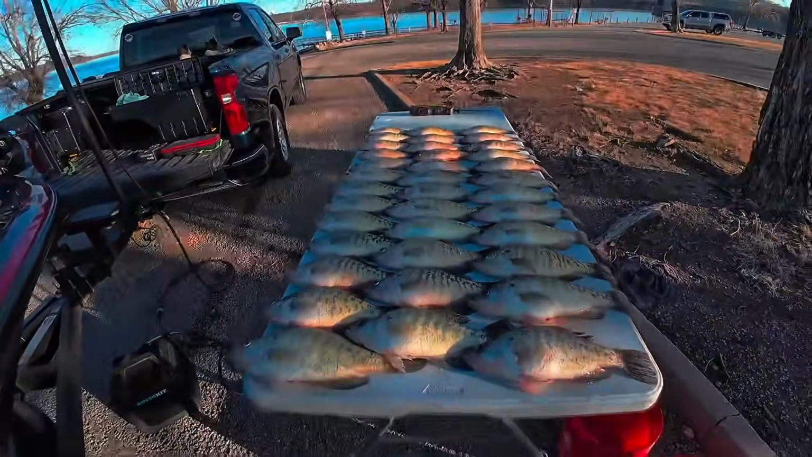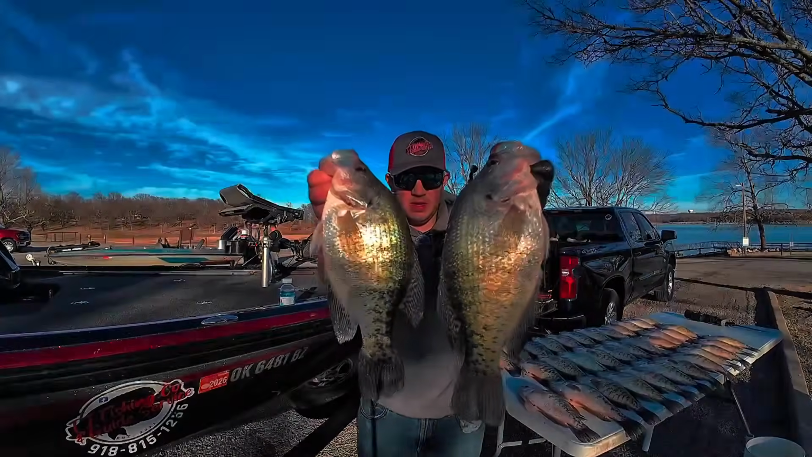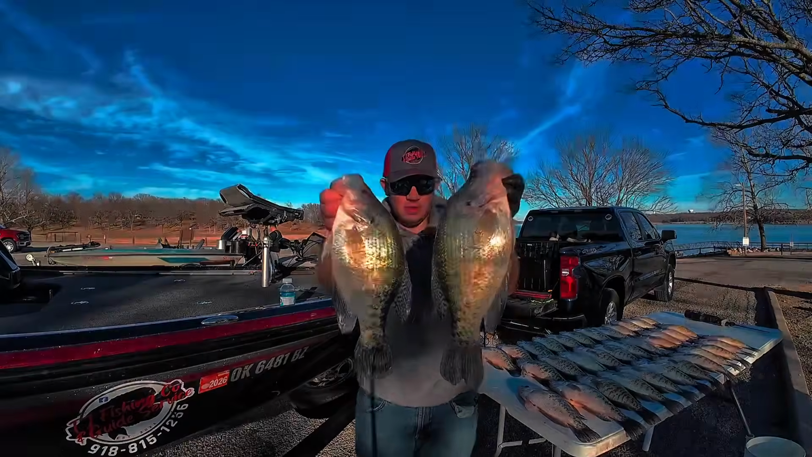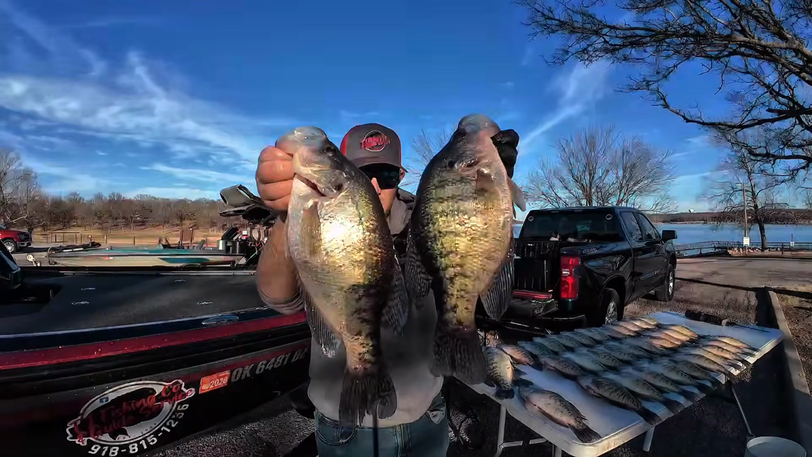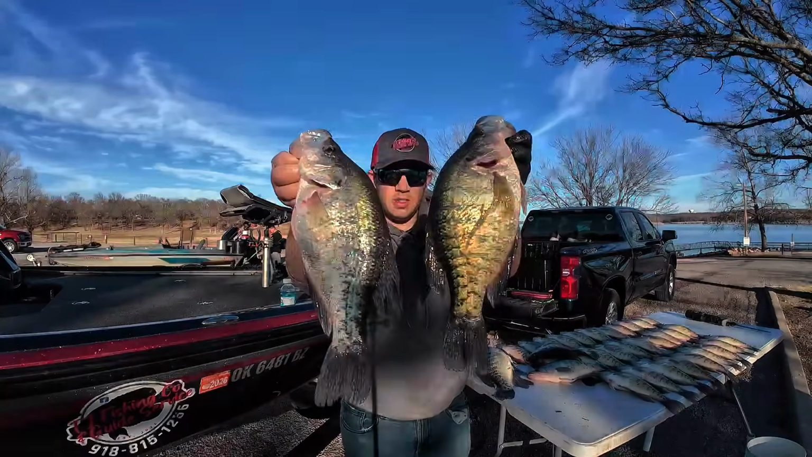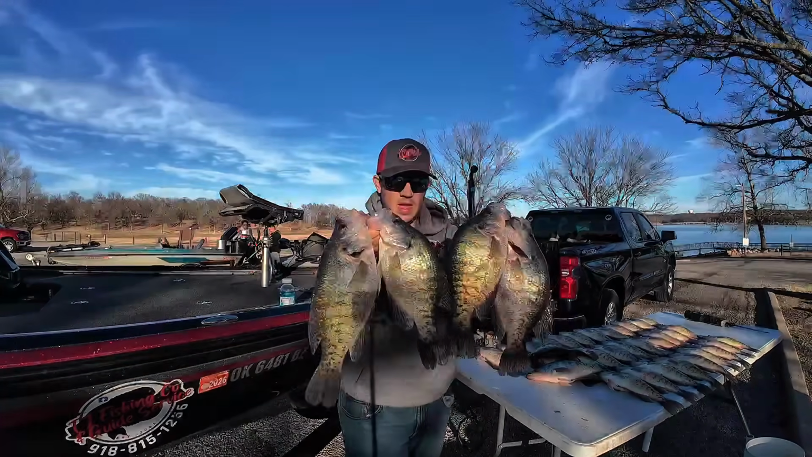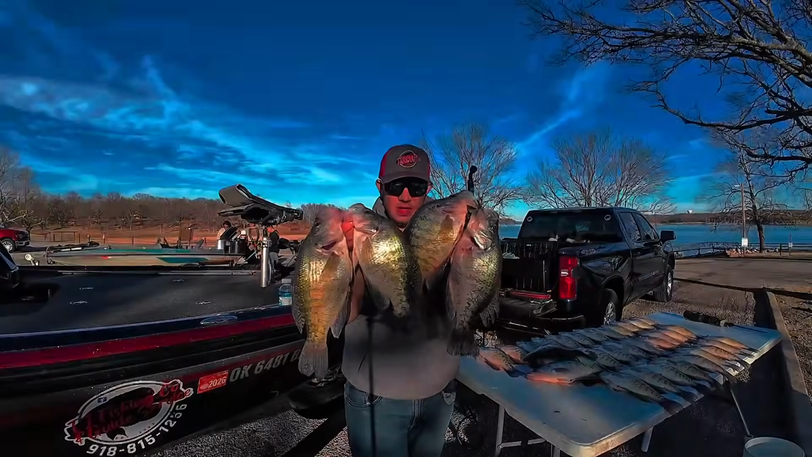Let's get them cleaned up. I'm gonna show you a couple big ones. There you go, folks. Good fish right there. There's some more. Just all good fish. That's what I'm talking about. Slabbing good time. Let's get to cleaning.